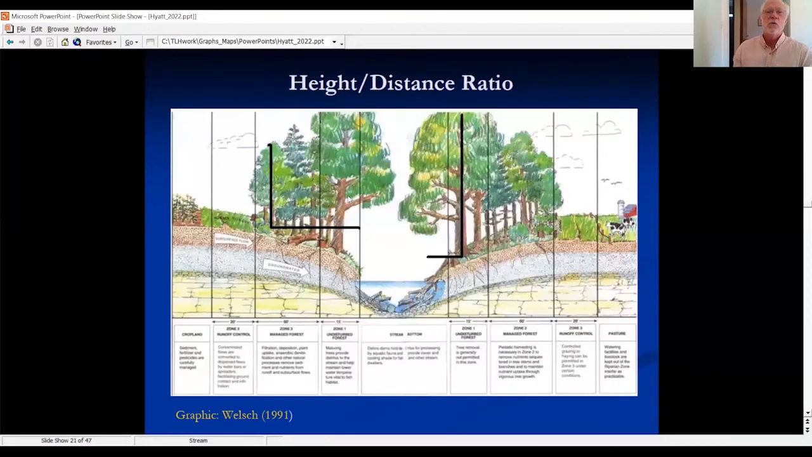And the metric I want to use is the height distance ratio, on the theory that the larger trees closer to the stream are going to have a higher height distance ratio. They're going to be able to contribute more wood if they fall towards the stream. Whereas the smaller trees further from the stream are going to have a height distance ratio of less than 1. And these would not be able to contribute any wood, even if they fell directly towards the stream.